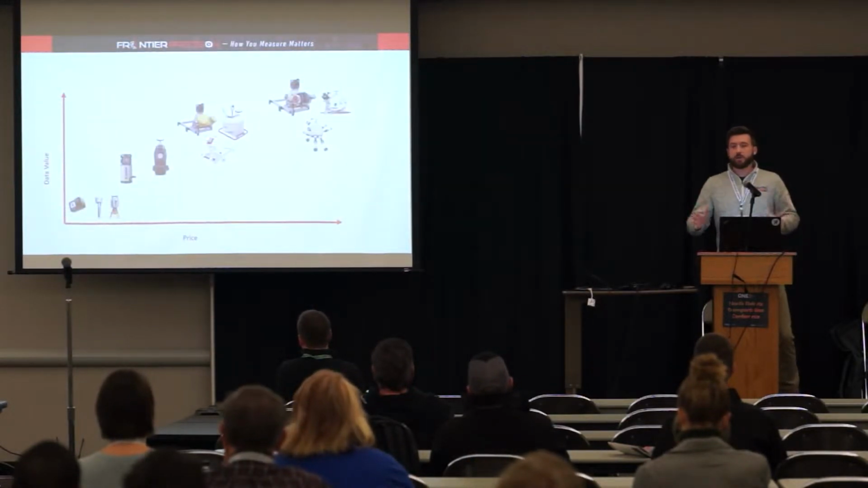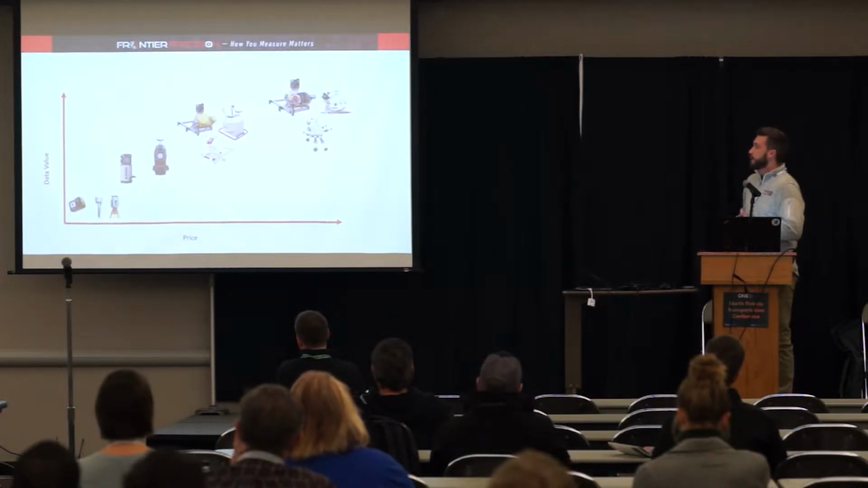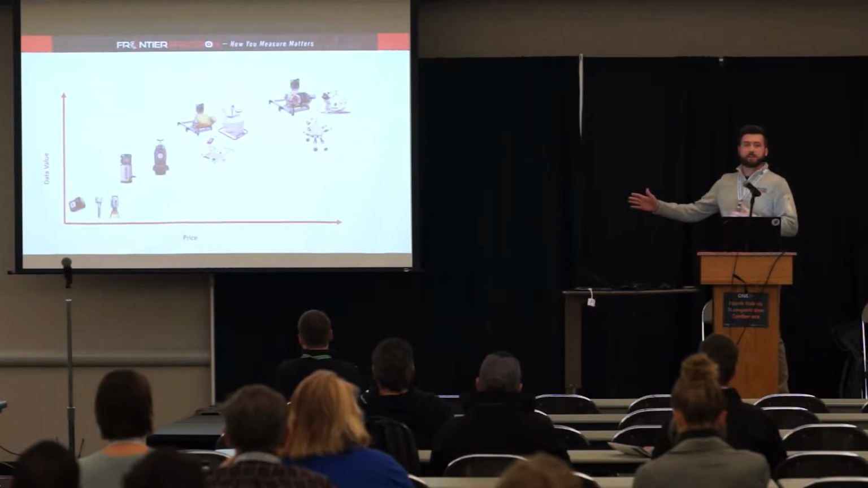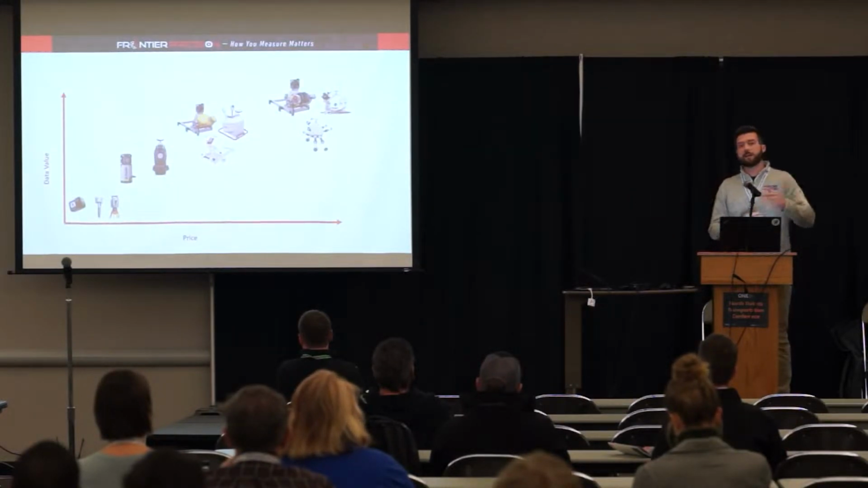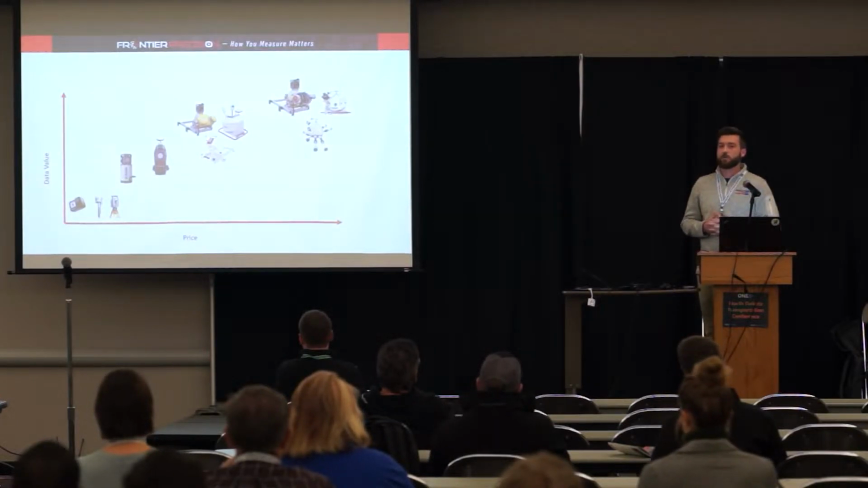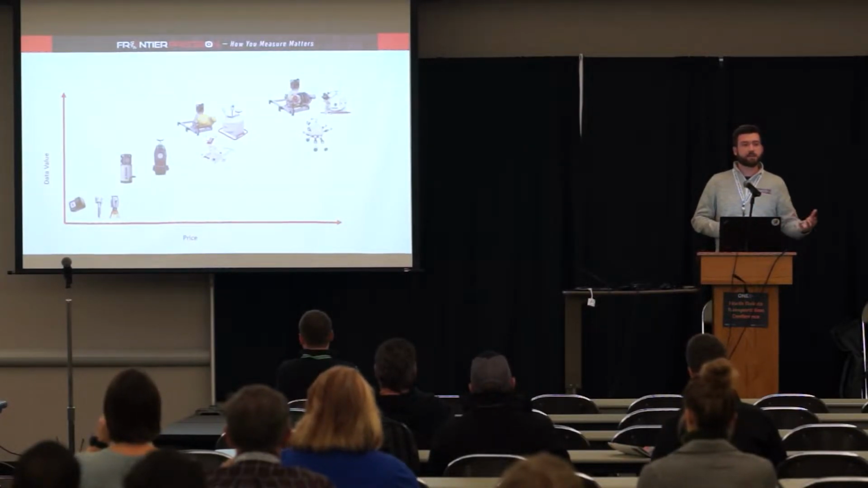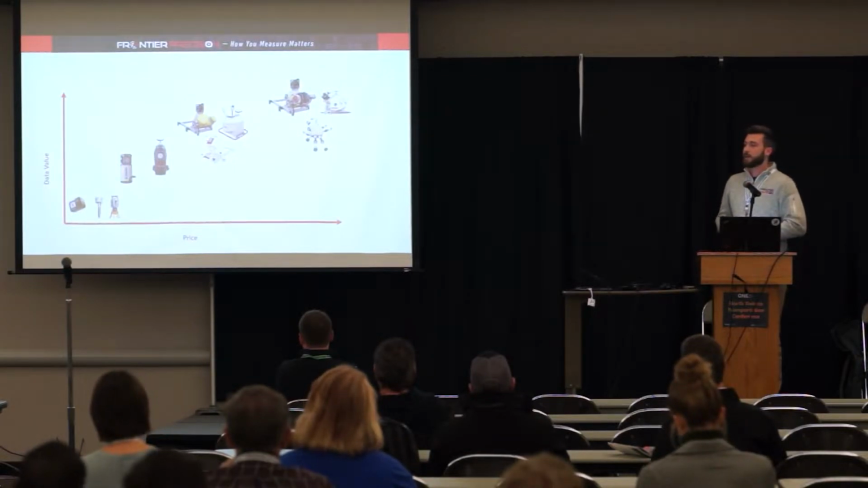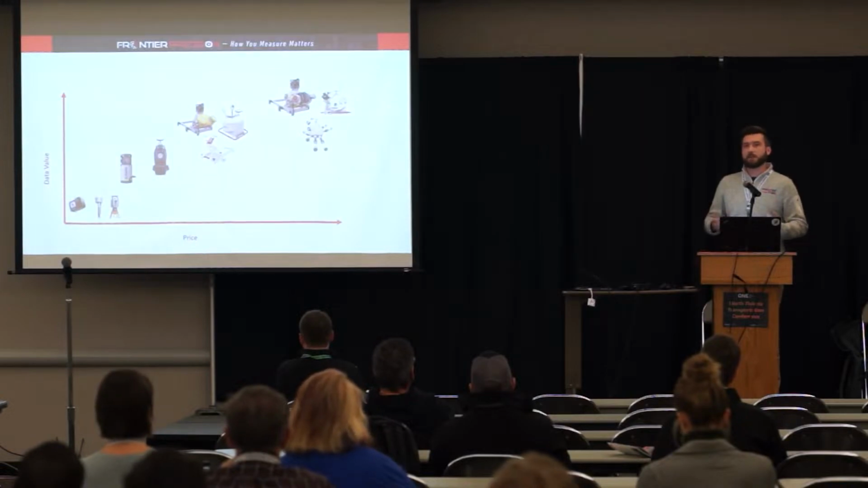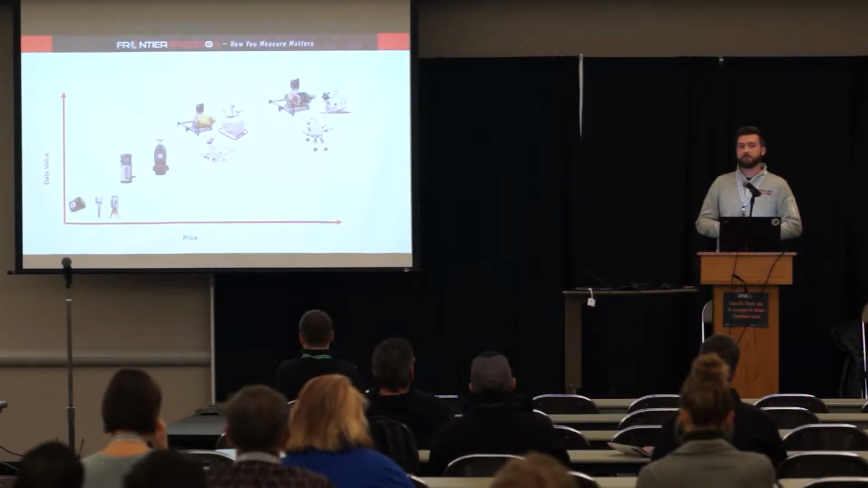And I wanted to put this graph up here to give you an idea of when the price increases, so does the data value. So if we look in the bottom left-hand corner, what we see is like a GoPro camera, right? A lot of times those GoPro cameras or Garmin cameras are equipped with GPS information, but at a lower accuracy.